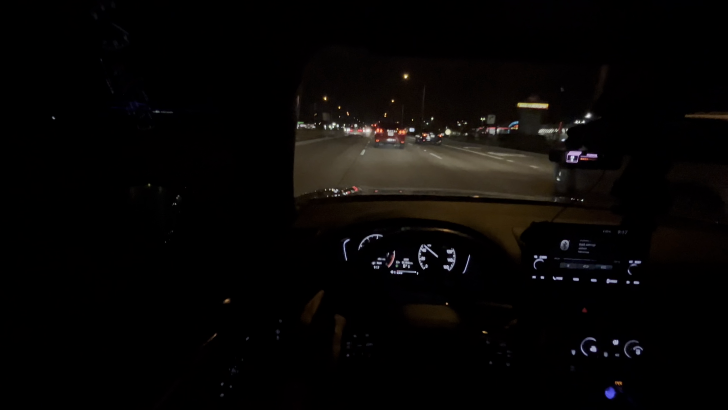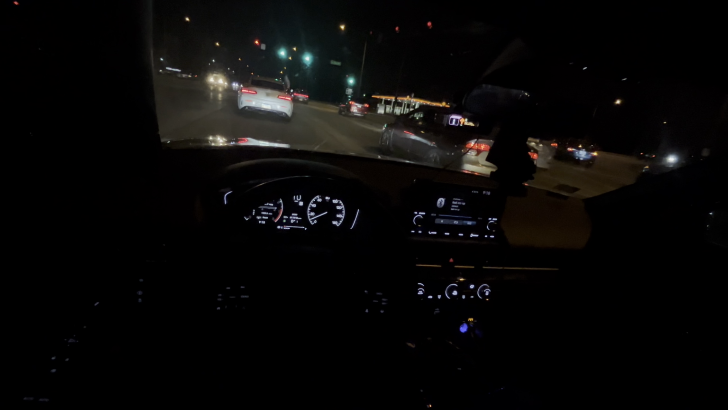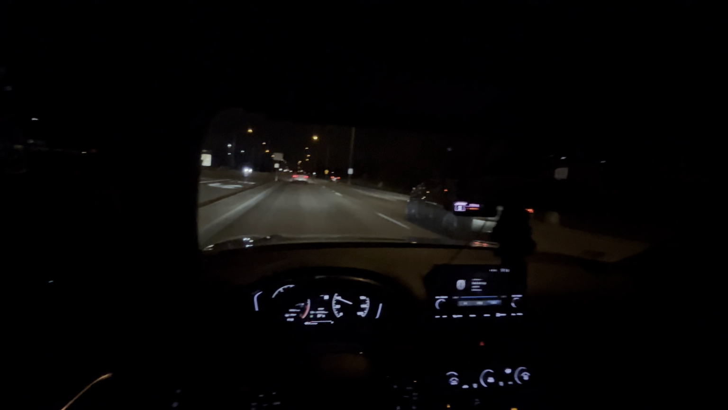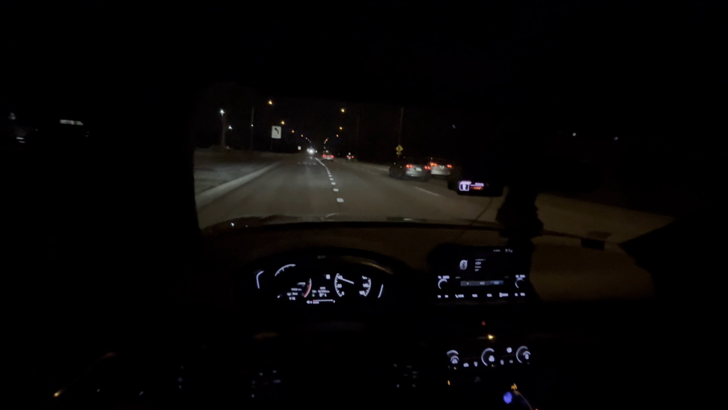Pretty clean. Not too much talking today. I don't really have much to talk about. Still looking at the Beamers. Me and Memo were just looking at some in the Discord, and bruh, orange guts, like insane. It looks so good on the 540. Like I need it, bro.